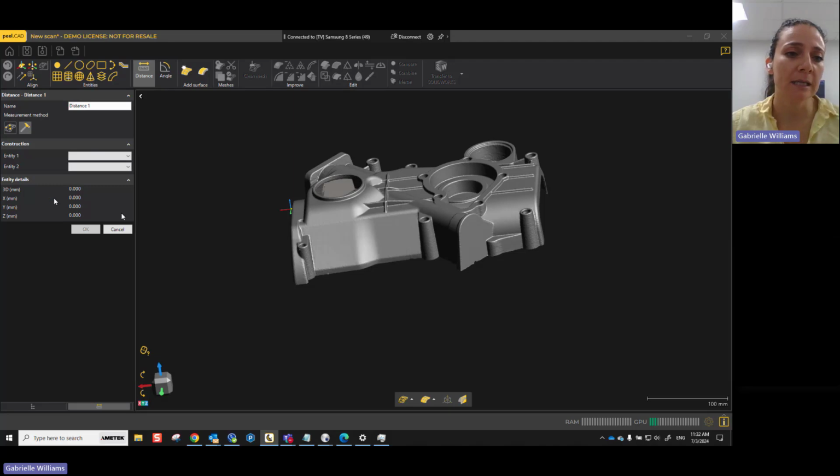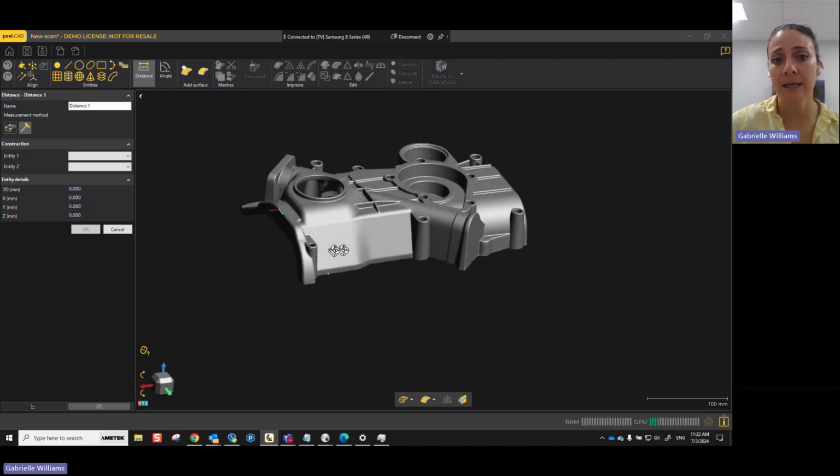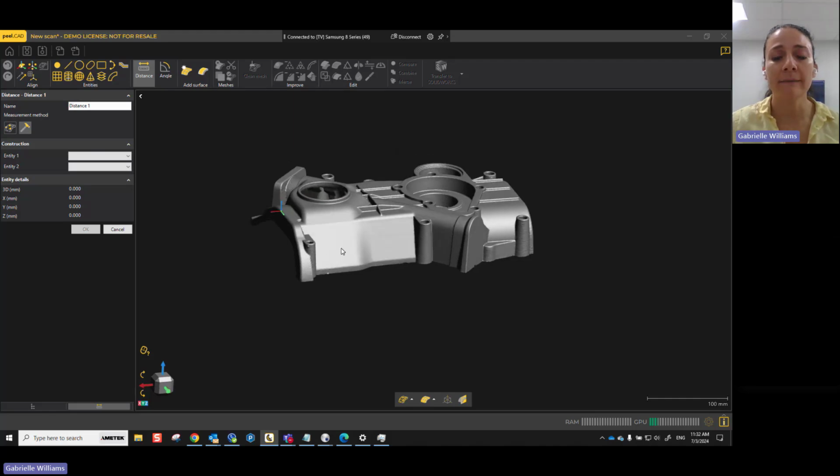Now, if you are looking at doing something more for inspection, where you want to inspect a scan with a CAD, we do have that option as well, but that would be a different software, and that's called VX Inspect, and it's a Creaform product that we use.